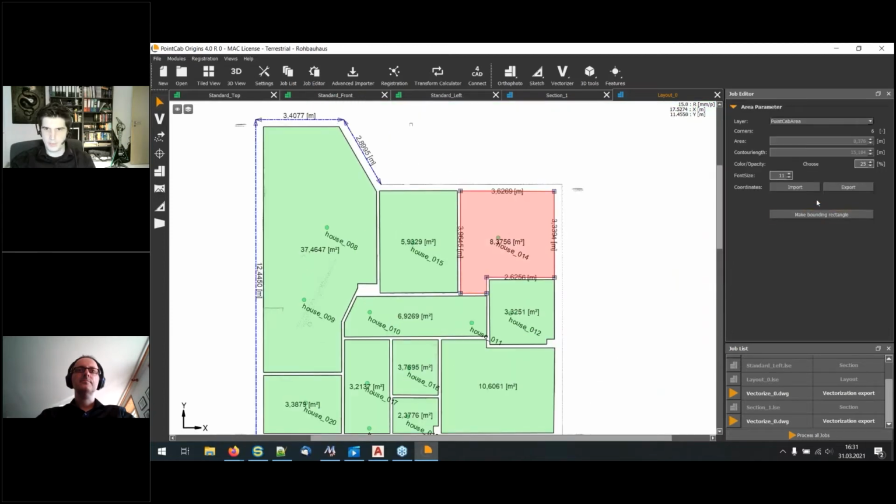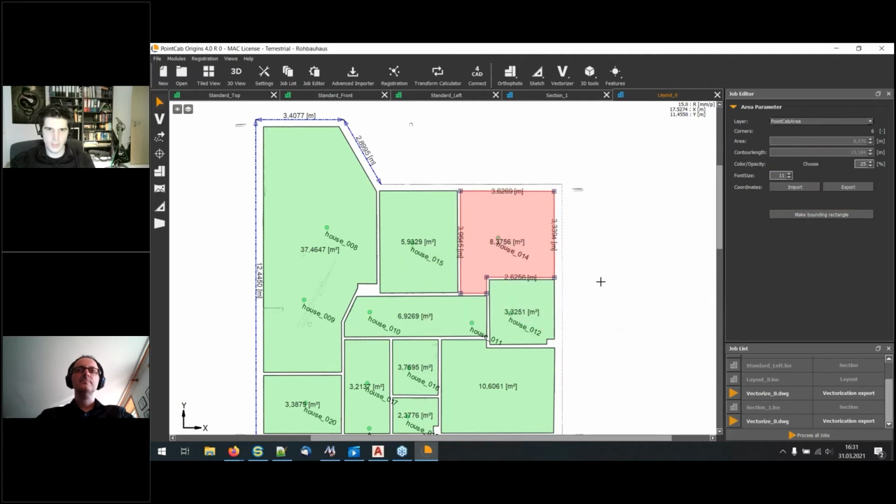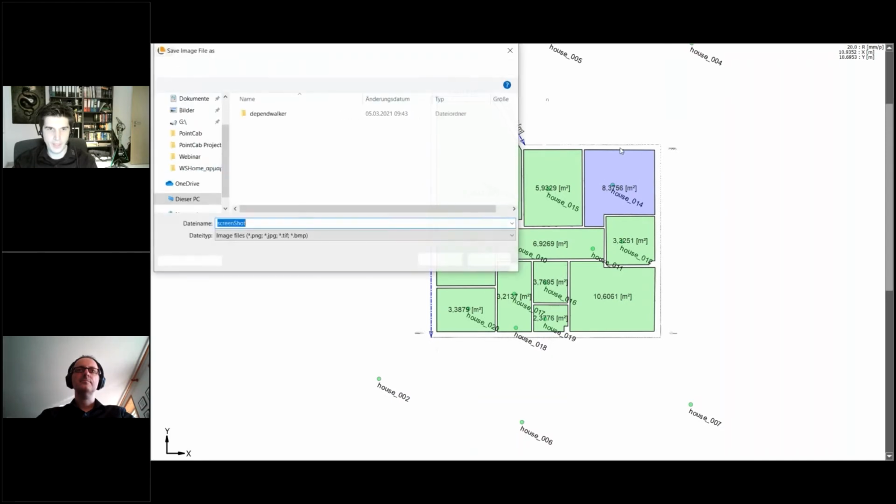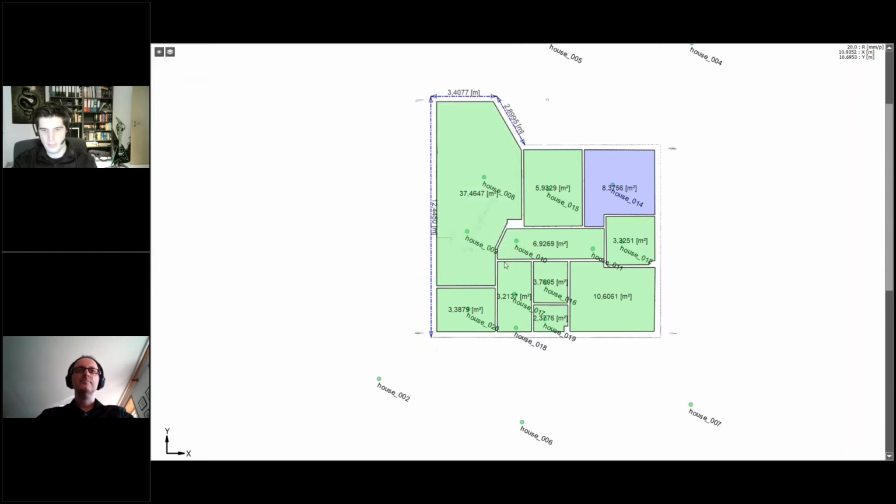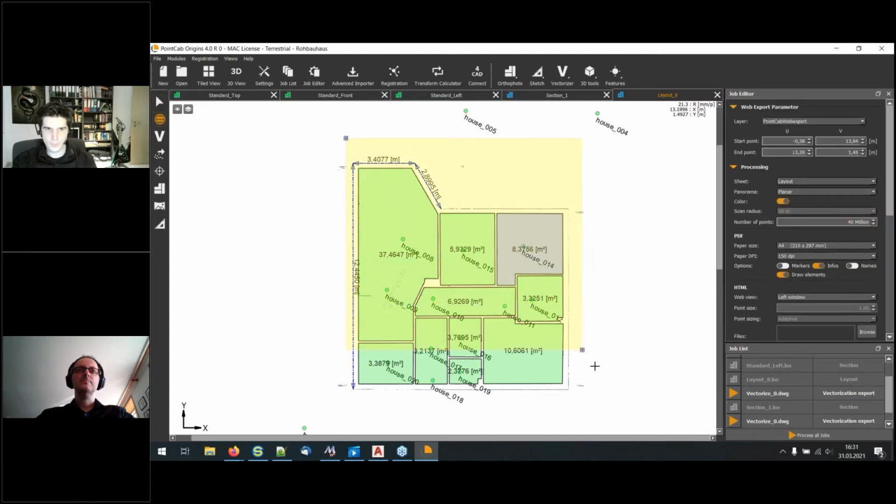And for example, we can change the color and the opacity here. Let's make it blue. And then you can just export it. For example, if you use the shortcut manager, F11, F12, save image file as, and then you can choose. Or of course, the well-known web export, you choose your area.